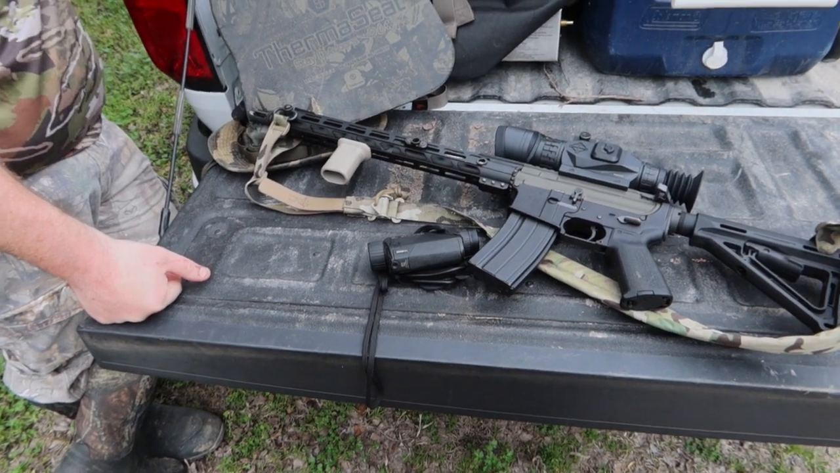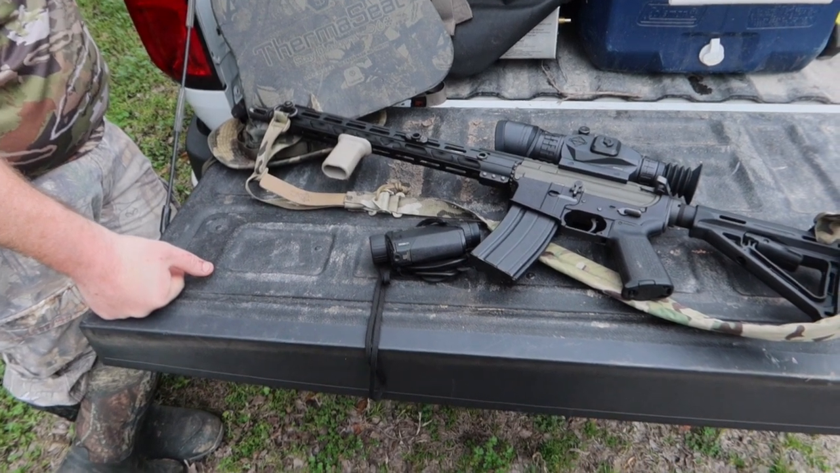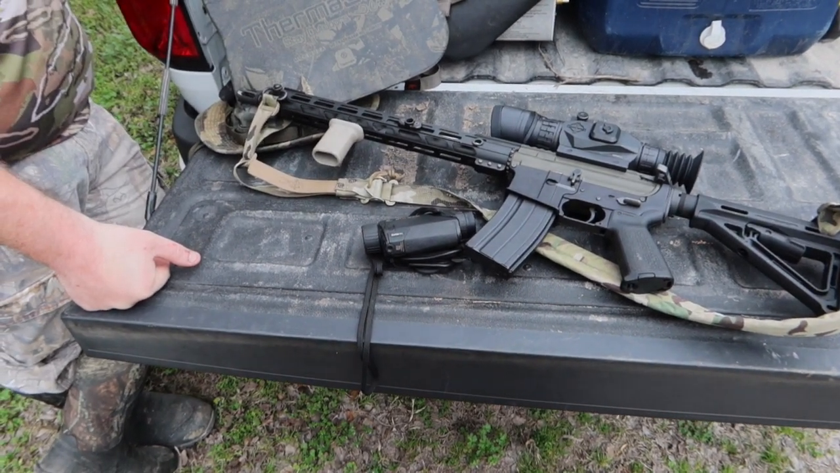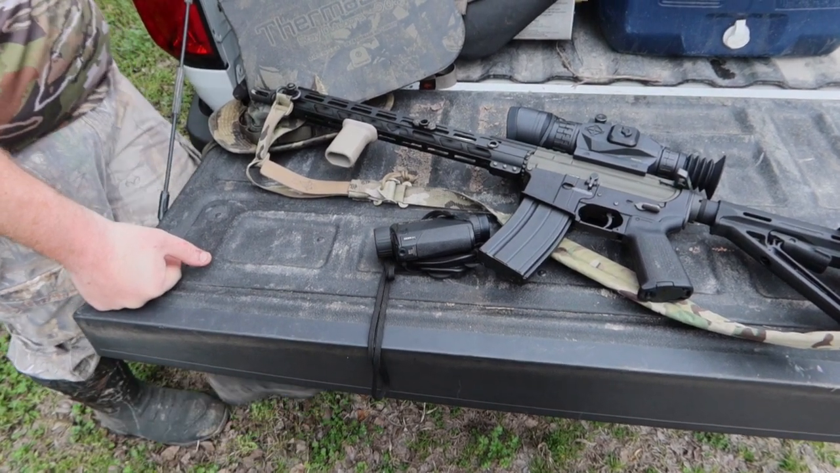But yeah, that's definitely on my list for next year's pig hunt for sure. Pulsar came out with this Axion line. It's their entry-level thermals. So if you want to get into it without breaking the entire bank, it's a good way to do it.